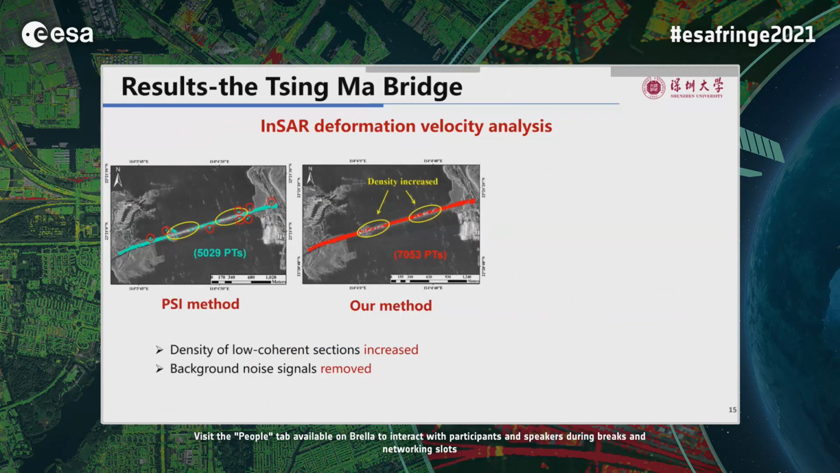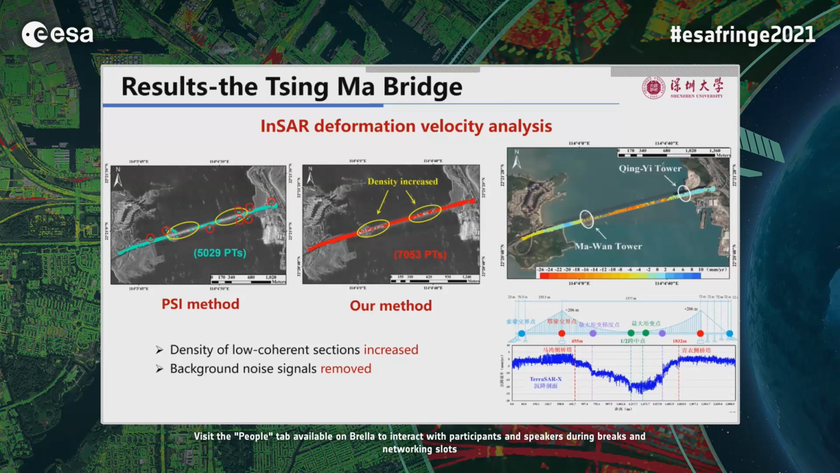As for the Qingma Bridge, the PSI method fails to extract continuous PTs on the two low coherence sections. Our method can extract more continuous PTs on the low coherence sections, and the background noise signals can be removed. The results show the deformation velocity ranges from -26 to 10 mm per year. The Qingyi Tower remains stable, and the Ma Wan Tower showed slight subsidence, about -8 mm per year.